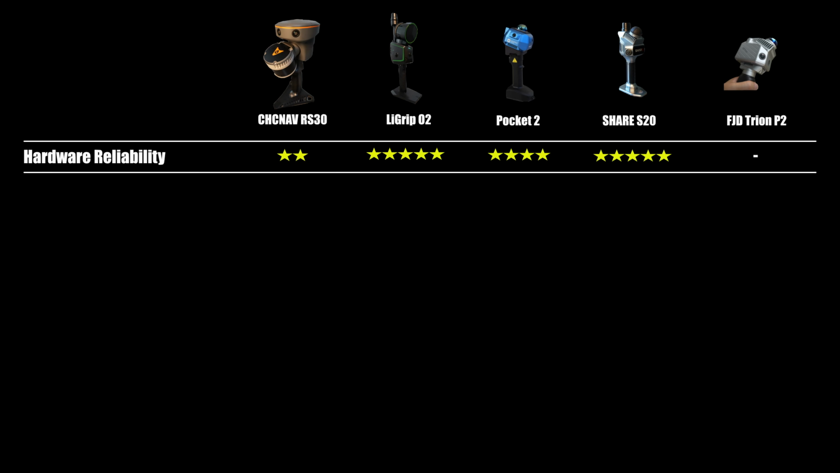For hardware reliability, I can only give the RS30 2 stars. The scanner failed to boot up multiple times during testing. By contrast, I never experienced hardware issues with the CHCNAV RS30 or the LiGrip O2. The Pocket 2 did have mobile app connection failures, but those were quickly addressed.